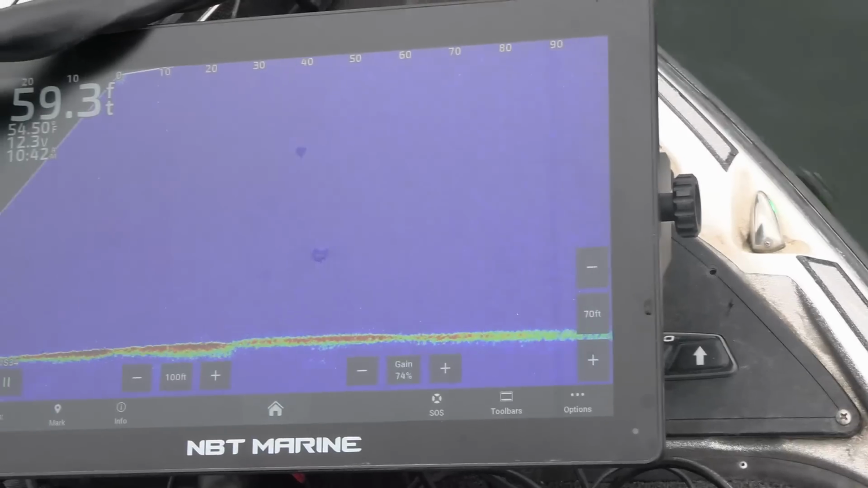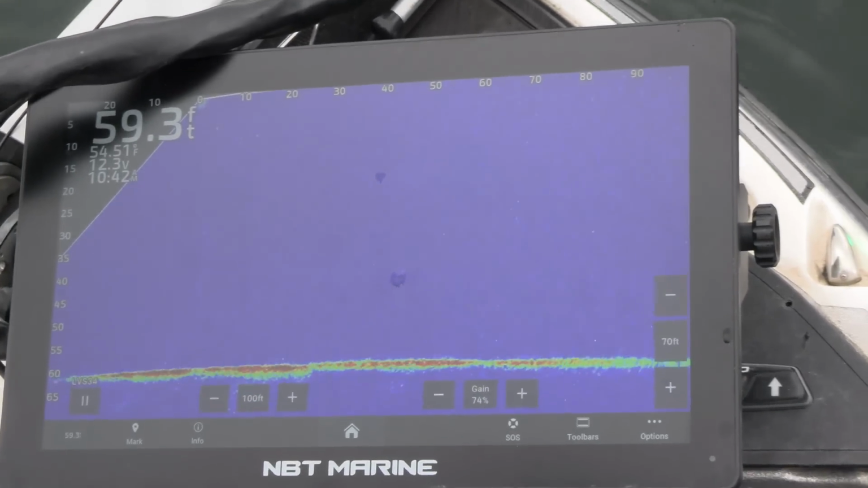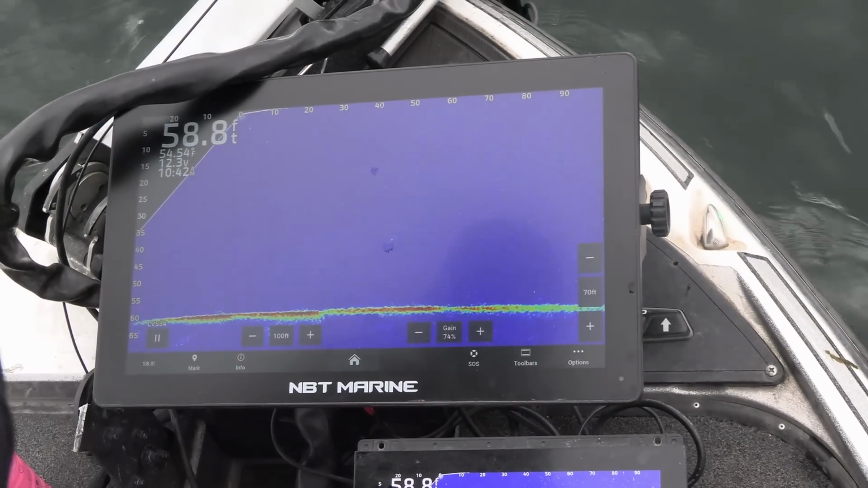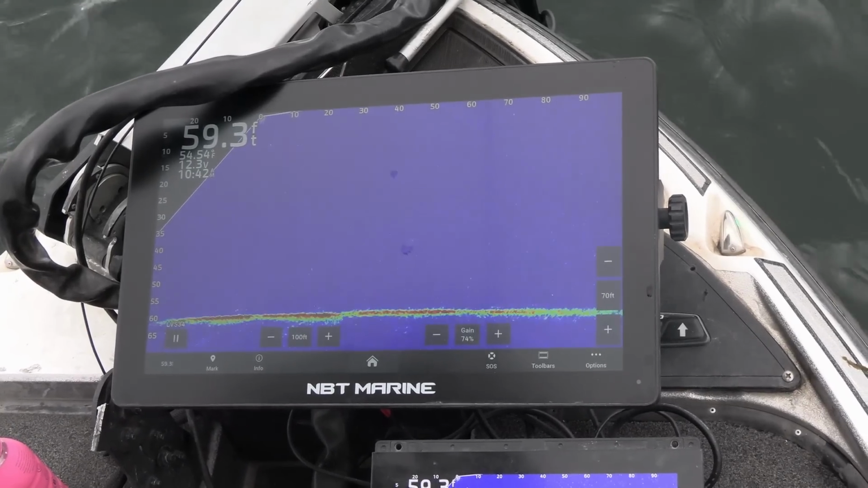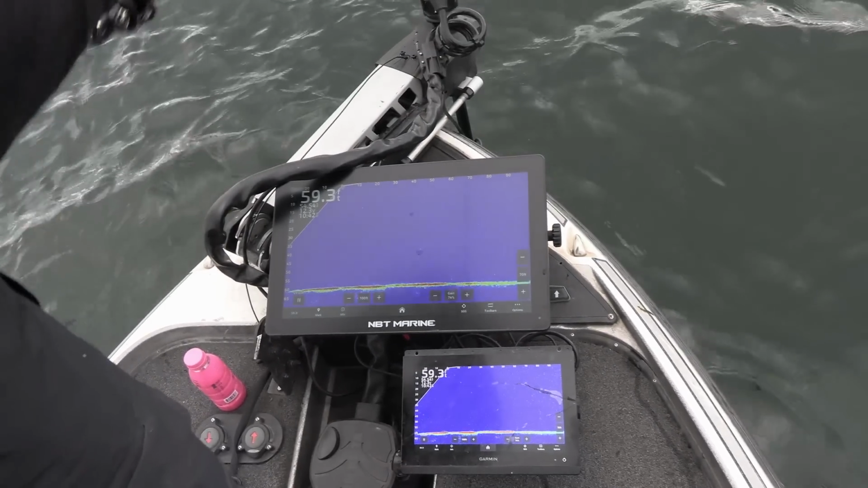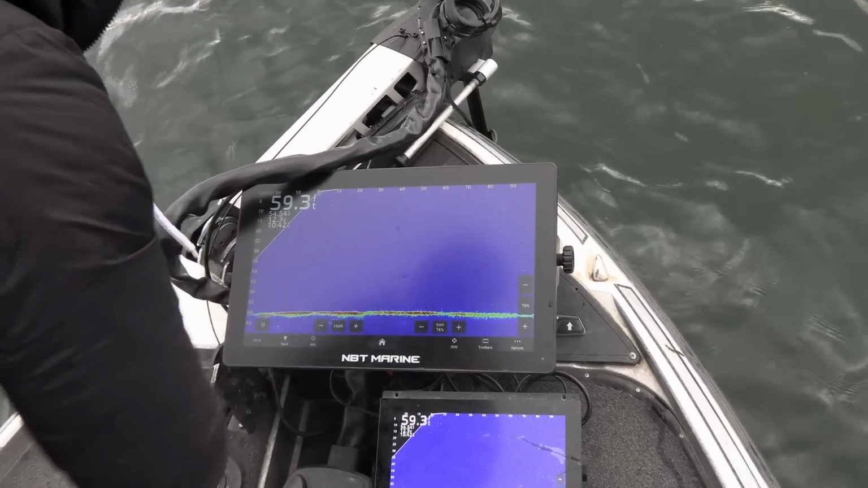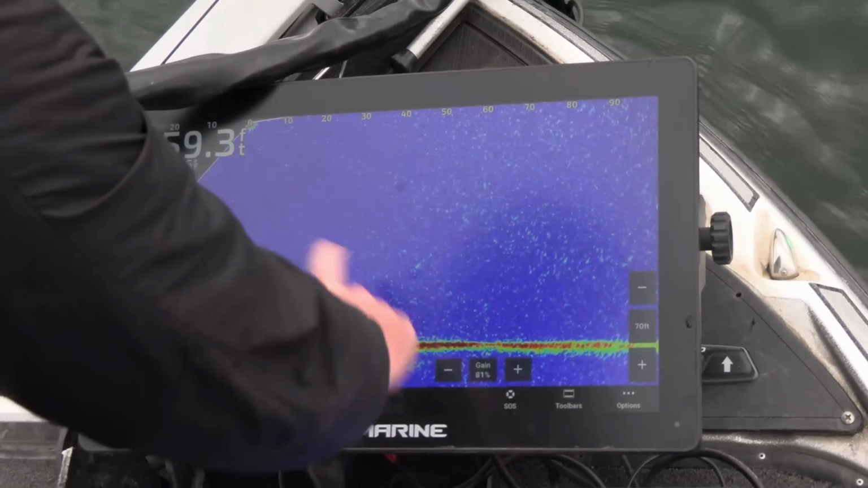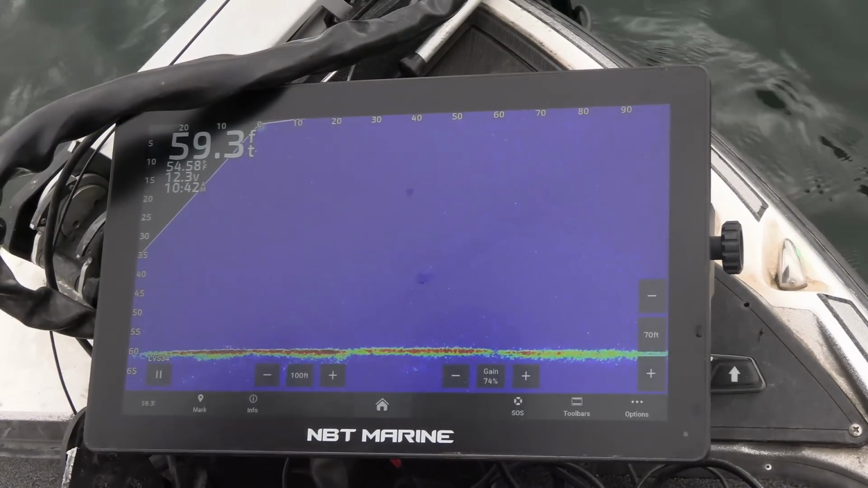And again, I keep gain around 70% typically, give or take a little bit. It just depends on the water clarity. The cleaner the water, the higher you can run your gain, the hotter you can run it, and the dirtier the water, the lower you have to run it, just because of all the sediment in the water. Like this water here is really clean, so I have it up at 74%. You can see the screen's not blown out any, but if you do crank it up, it starts getting nasty looking. I just turn it back down until it's pretty clean.